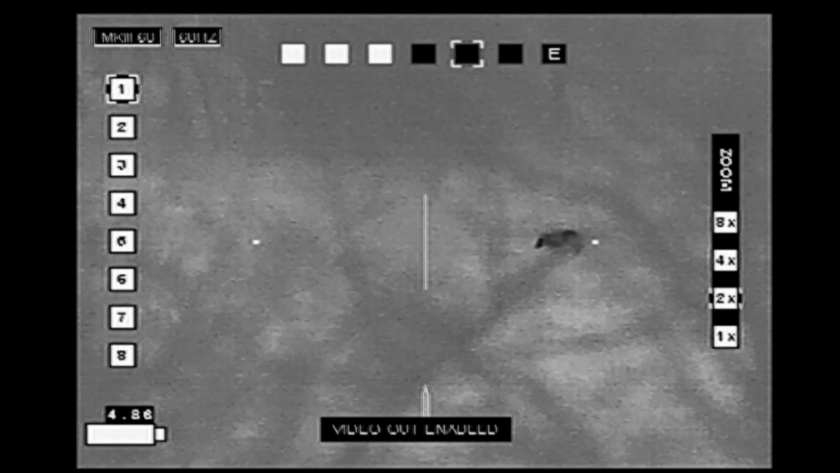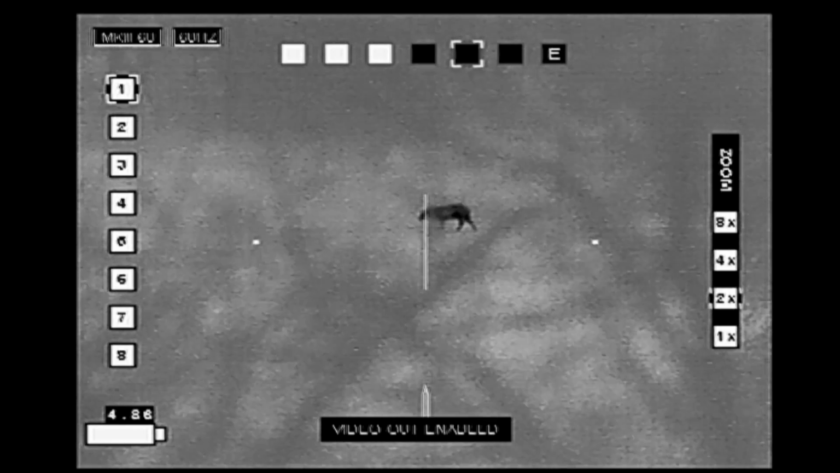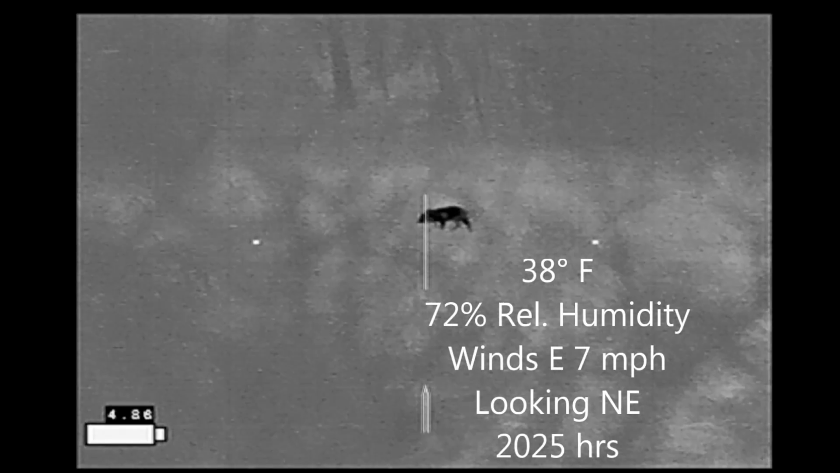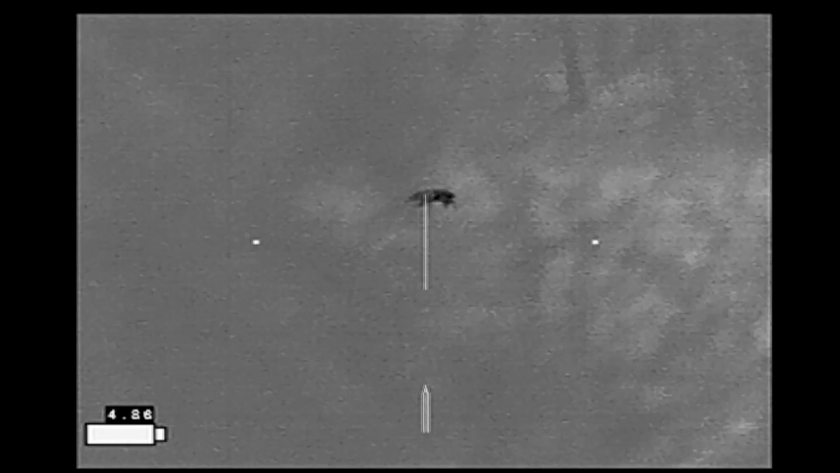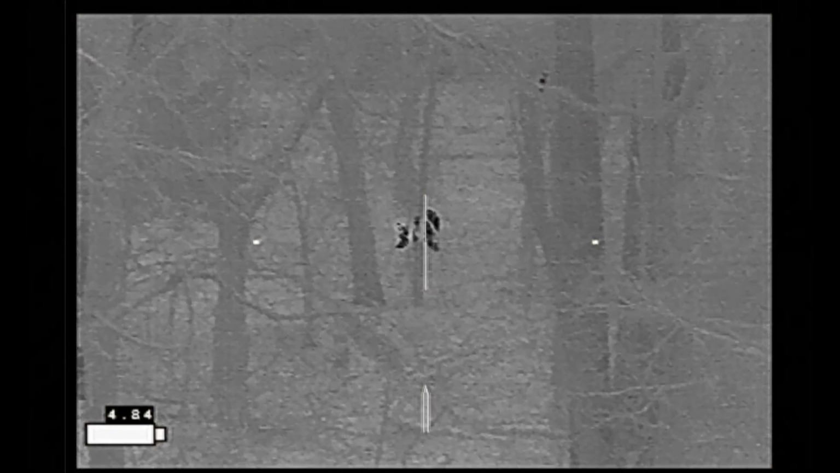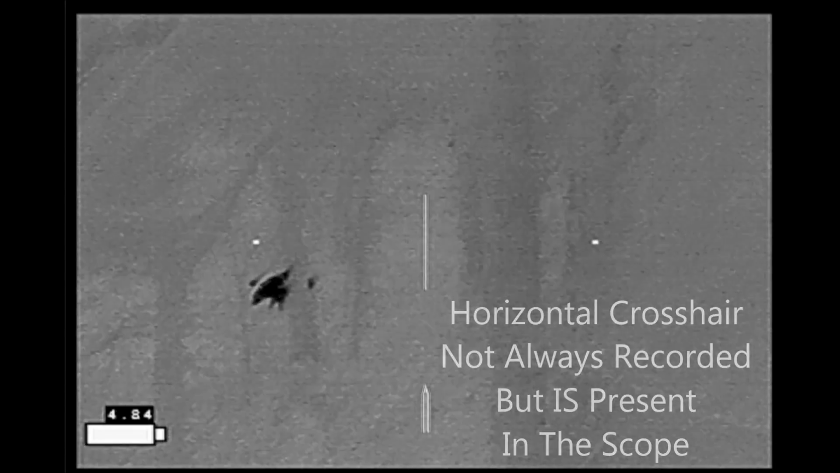Now while this pig is out in the open, there's a lot of brush between the pig and myself, so I don't have a shot, and all I can do at this point is wait and watch and see where it goes. As the pig moves out of view, I go ahead and change positions to get a better view of the trees that he's moved into in this area here. And it is at this point that I realize that this pig is not alone.